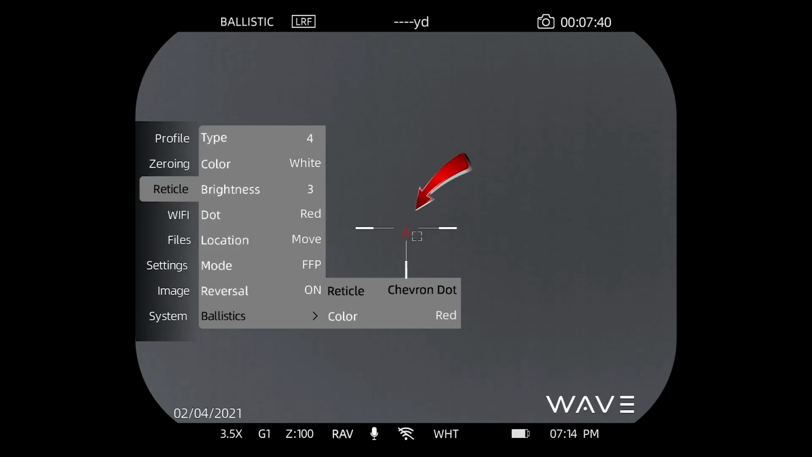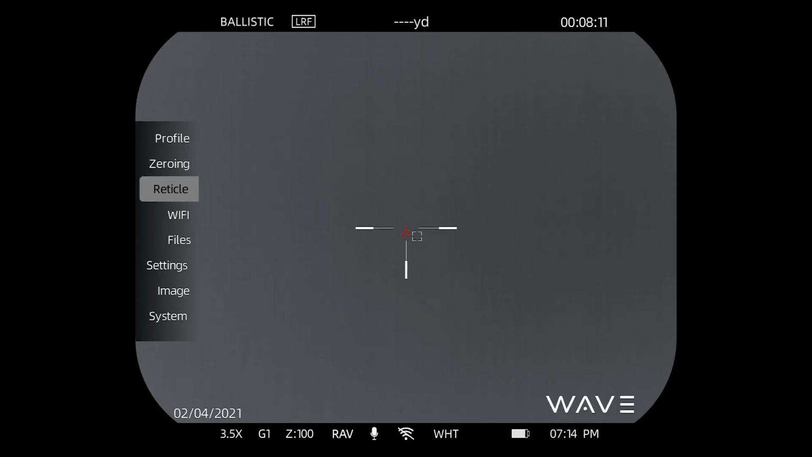That is your aiming reticle for ballistics. Now, it didn't drop down because I don't have any ballistic data saved, but the point here is that you have some options on how you want that reticle to appear. If you want your ballistic reticle to be a chevron dot, which is the default, an X as you see it here, a small cross, or another dot that would appear below your main dot, you can choose, and you have some options. And of course, as you saw there as well, there was a color option.